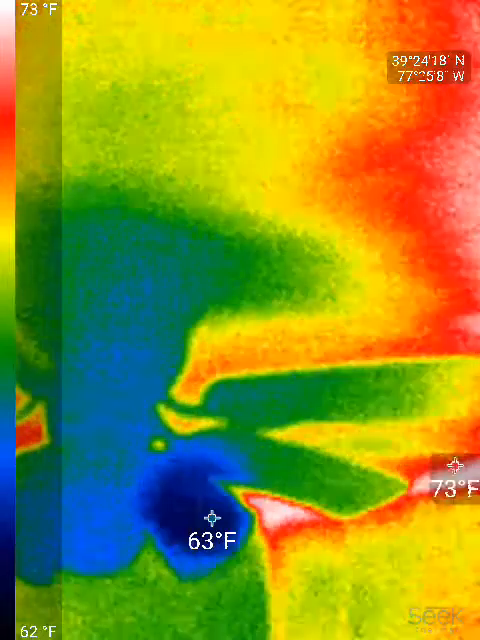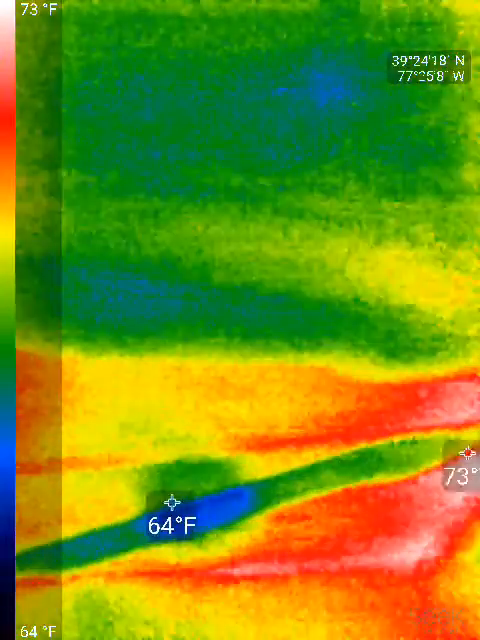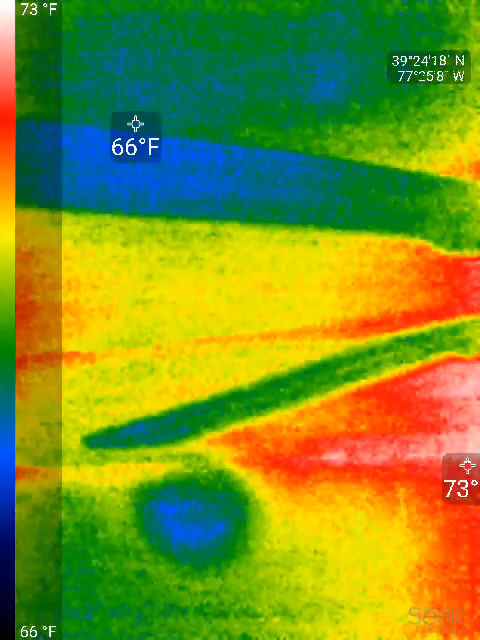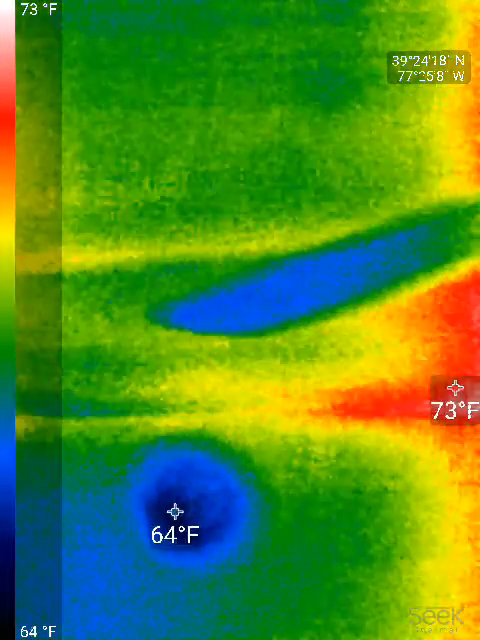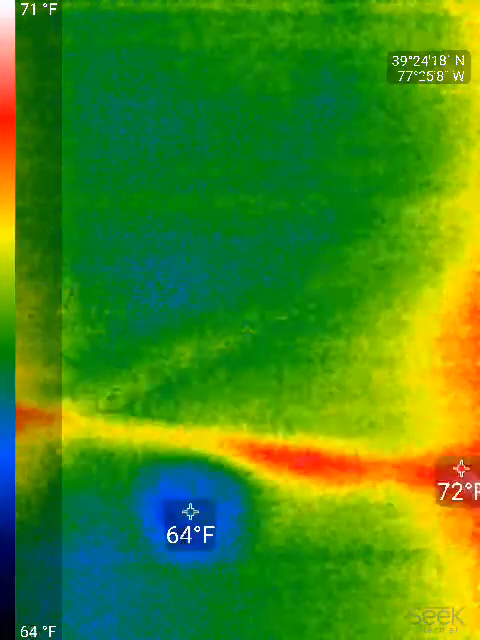All right, so here we are looking at the fan. Around the fan looks pretty good. The gradients keep changing on me, so it can give you some misleading information. Here you're seeing the hotspot identified as 75 degrees. Other stuff in the room, it's looking like it's in the 60s.